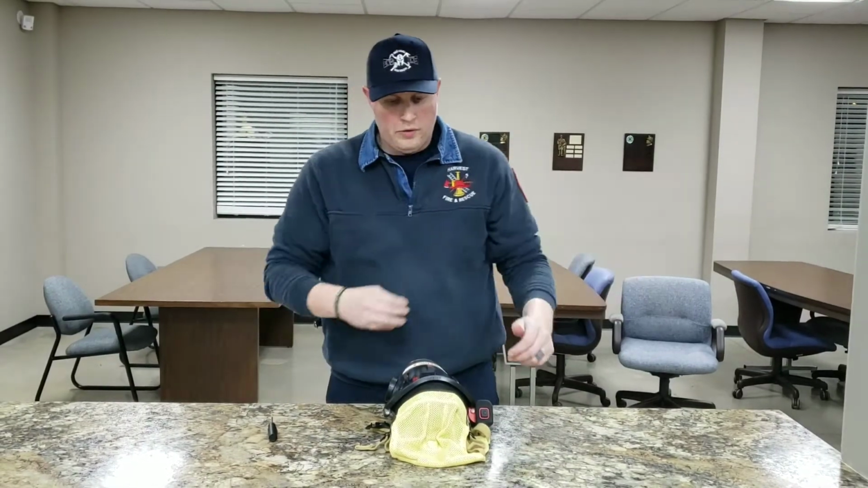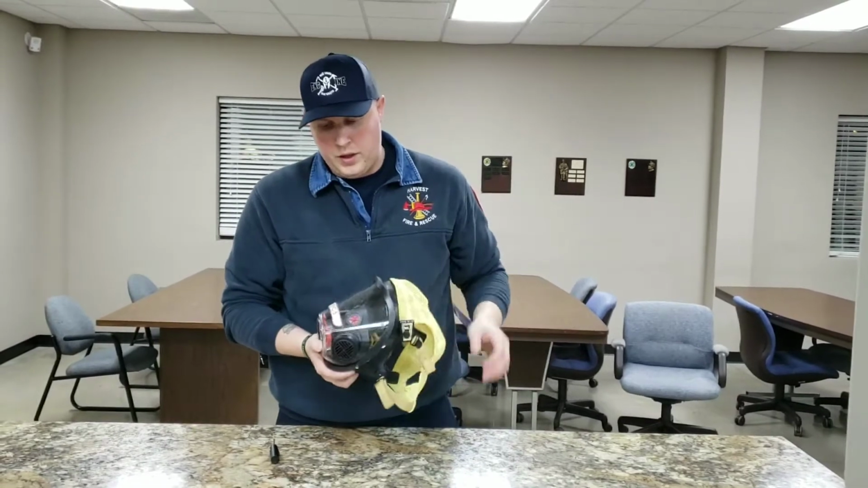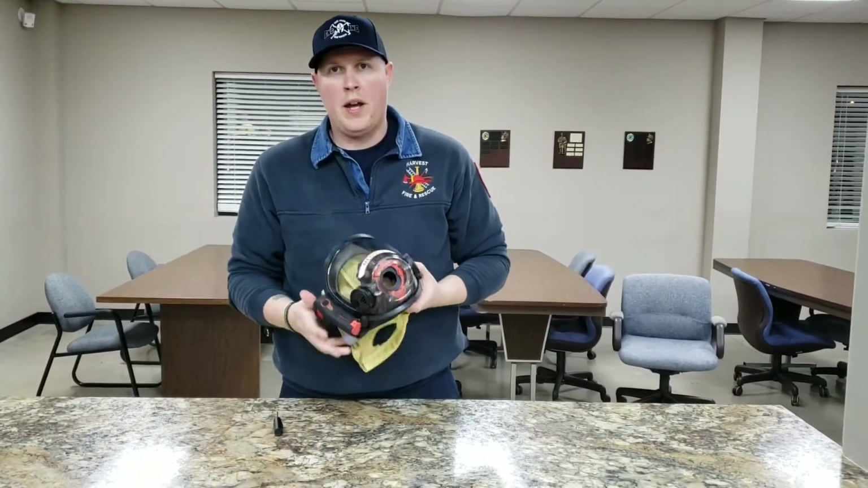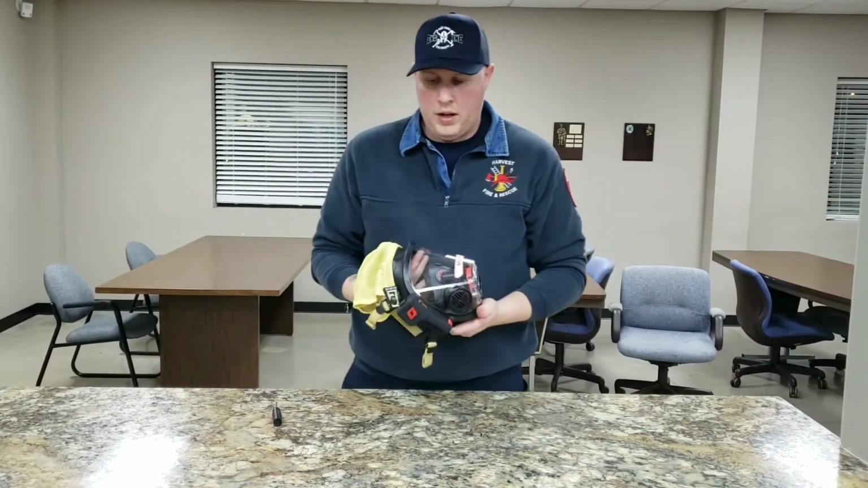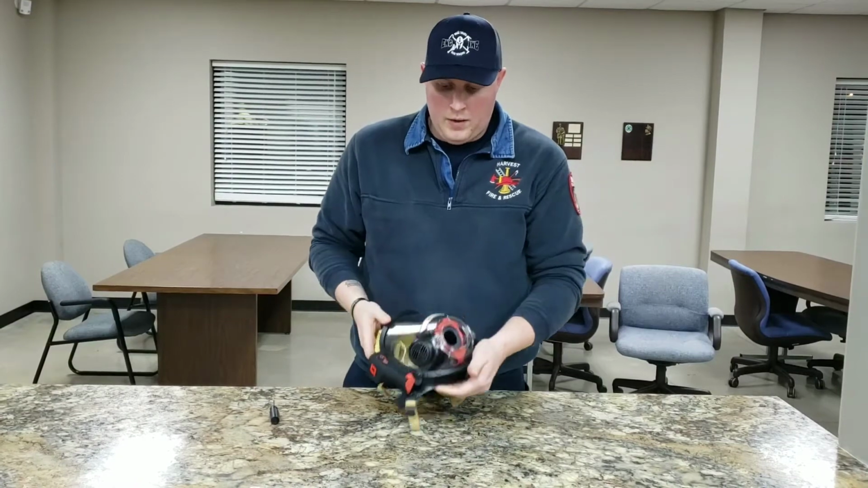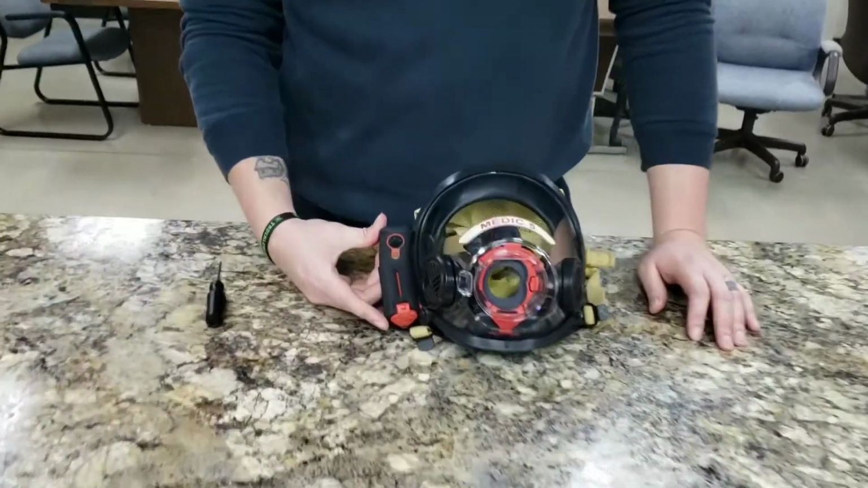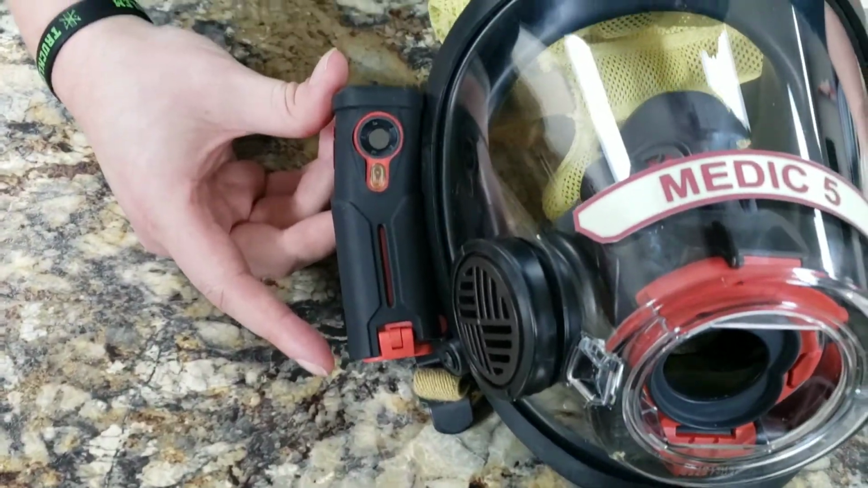Alright, today we're going to go over the use and some other features of the Scott Sight thermal camera that we have on 5 of our masks that we received on grant. The mask itself is the Scott AV3000. The Scott Sight camera itself is a thermal camera that allows you to see temperatures inside of a